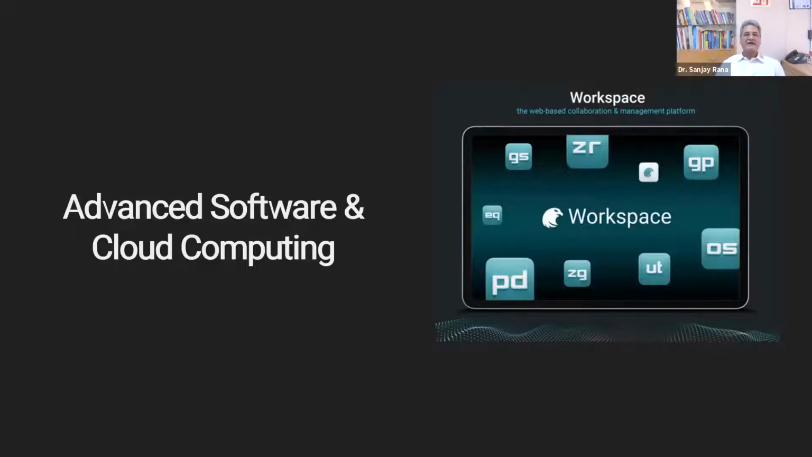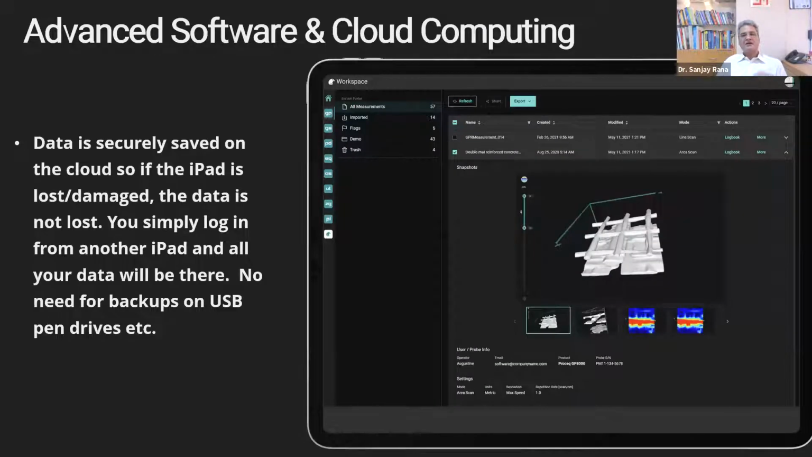Next comes advanced software and cloud computing, which is the biggest advantage. First, the data is securely saved on the cloud, so that if the iPad is lost or damaged, the data is not lost, because all this data is being recorded. The iPad is your interface. It's a wireless system. So you have this antenna and then you have this iPad, they are wirelessly connected, including a GNSS, and the entire thing is being recorded in this iPad. And this is saved on the cloud.